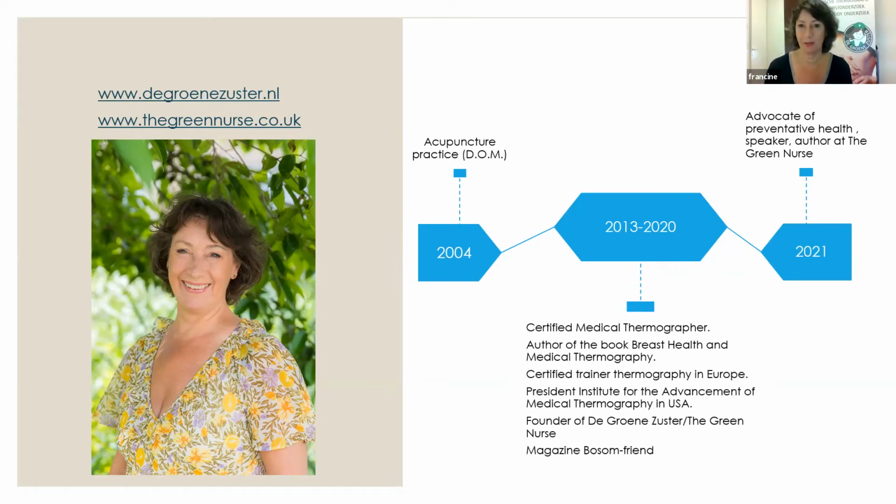So that was one thing that could make a difference. And I thought that was medical thermography. So I stopped my acupuncture practice, went to the States, got my license as a medical thermographer, and went back to the Netherlands. I've been doing medical thermography now for about 7 years, and I was so enthusiastic about it. Meanwhile, I did about 6,000 studies, not just breast, but also full body studies.